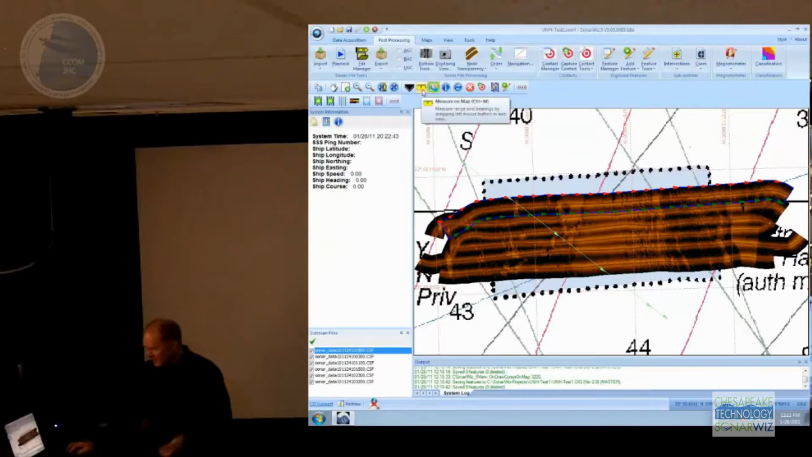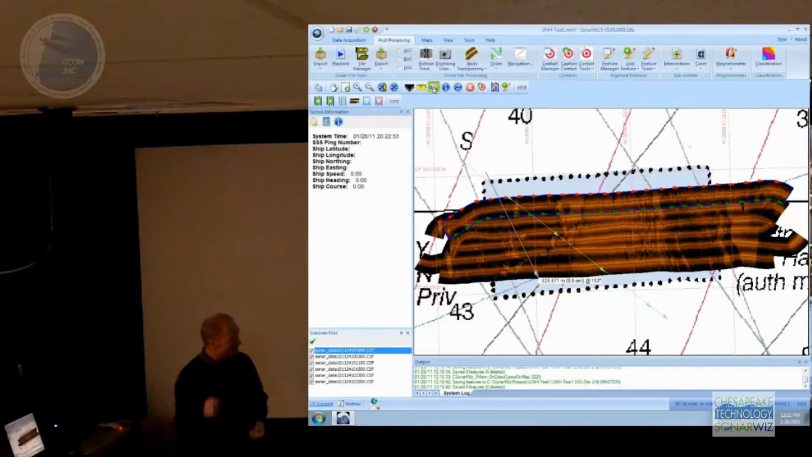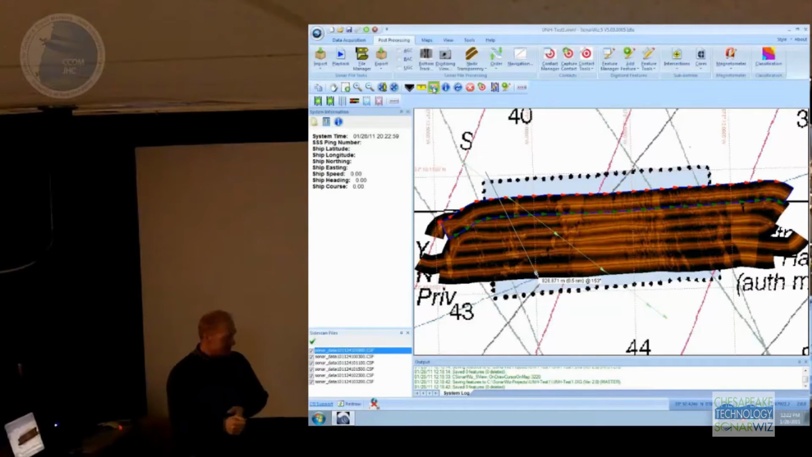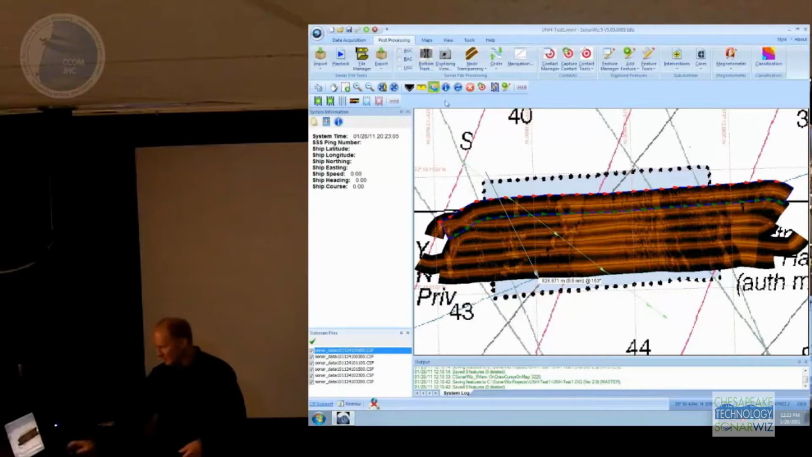The measure is obvious. You can measure range and bearing to anything on the map. It's pretty handy. This one is really for real-time applications. It keeps the ship in the view. Sometimes that's the default operation. It always keeps the ship in the main view when you're collecting data. But sometimes you want to turn that off. You want to go plan tomorrow's survey while you're collecting data today. So that's what that button's for, as you go look someplace else.